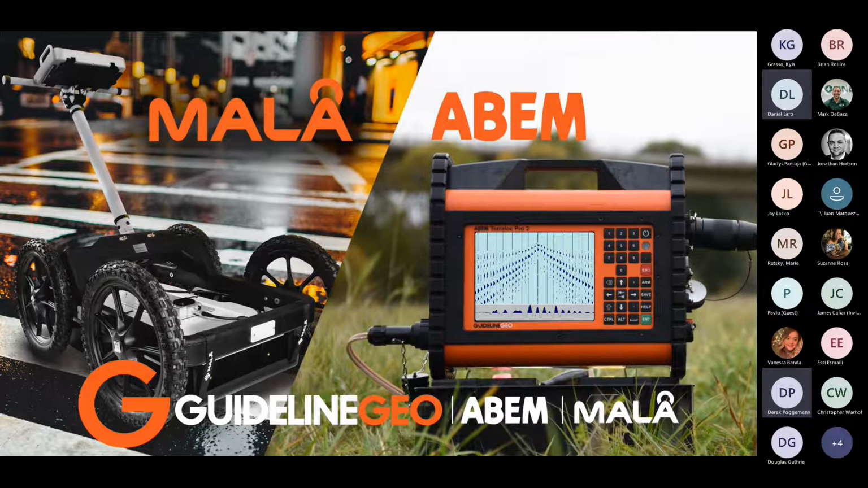So today we'll be talking about MALÅ product, but Guideline Geo is comprised of two brands, MALÅ and ABEM. Today we'll focus on the MALÅ product, and I'll break the ice for anyone new to ground penetrating radar and in particular utility locating.